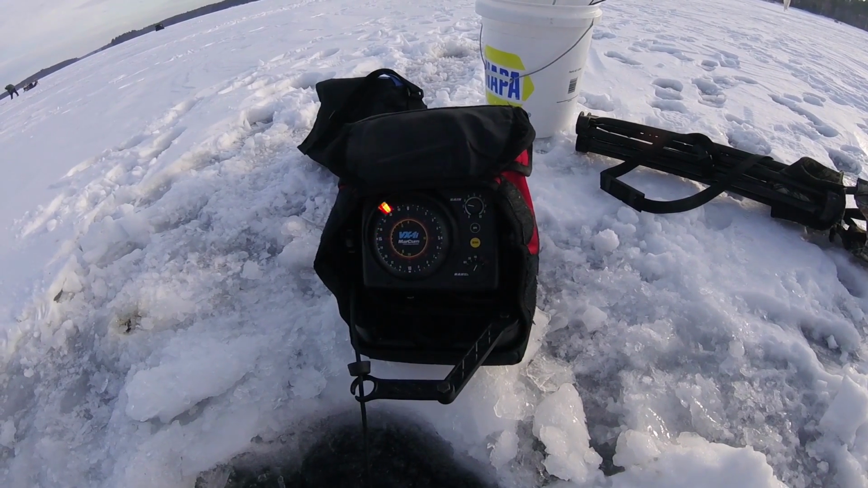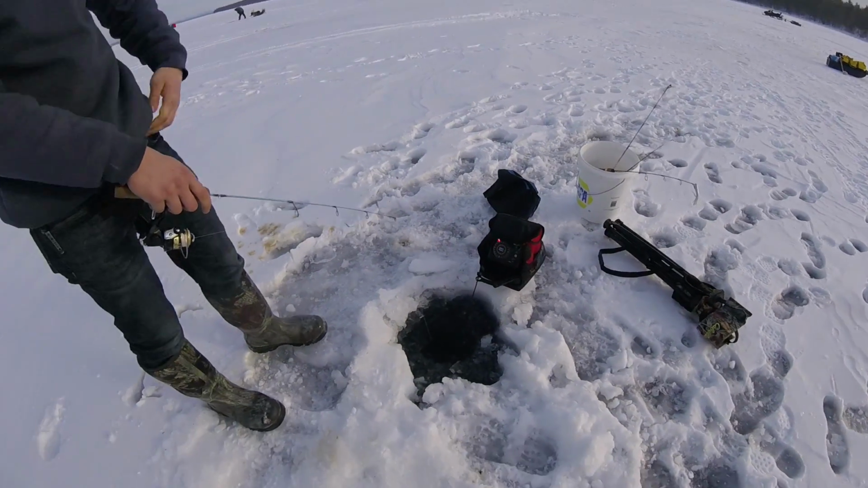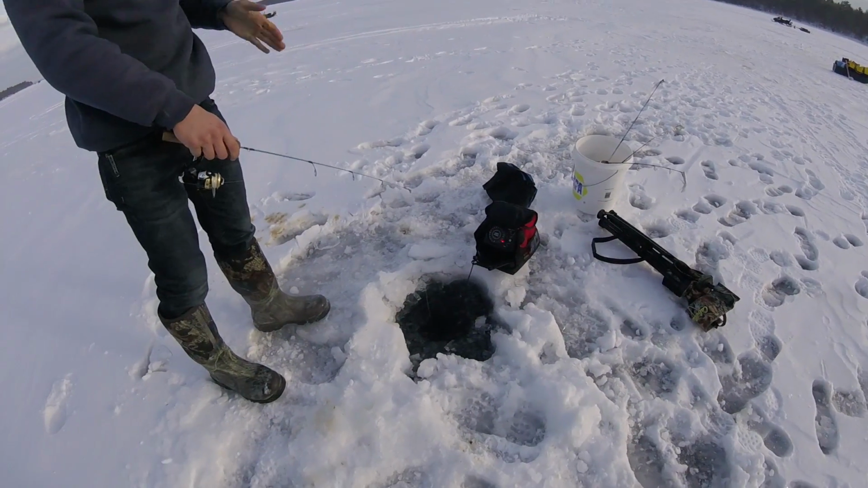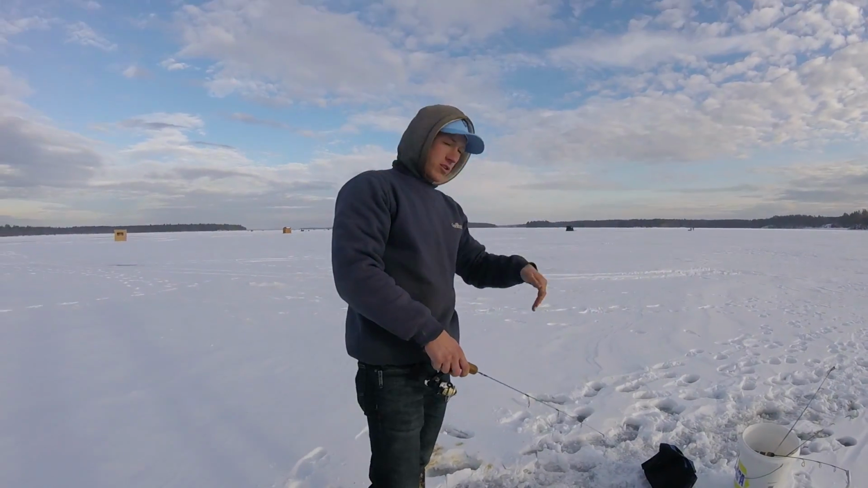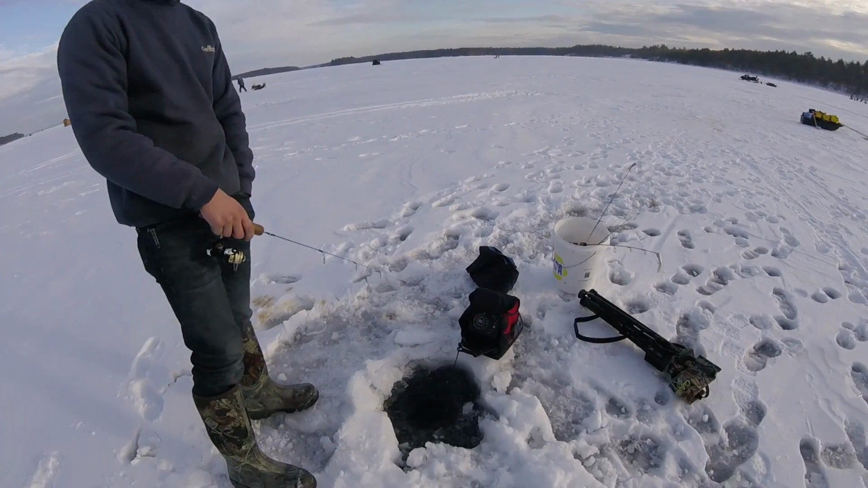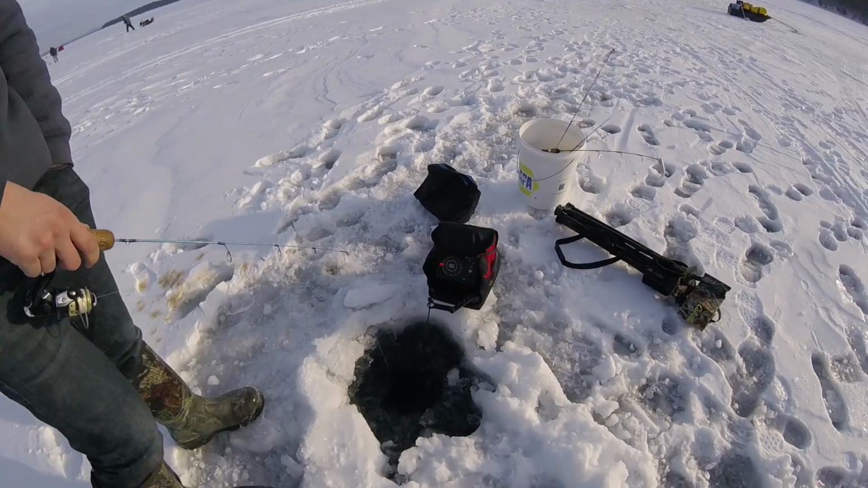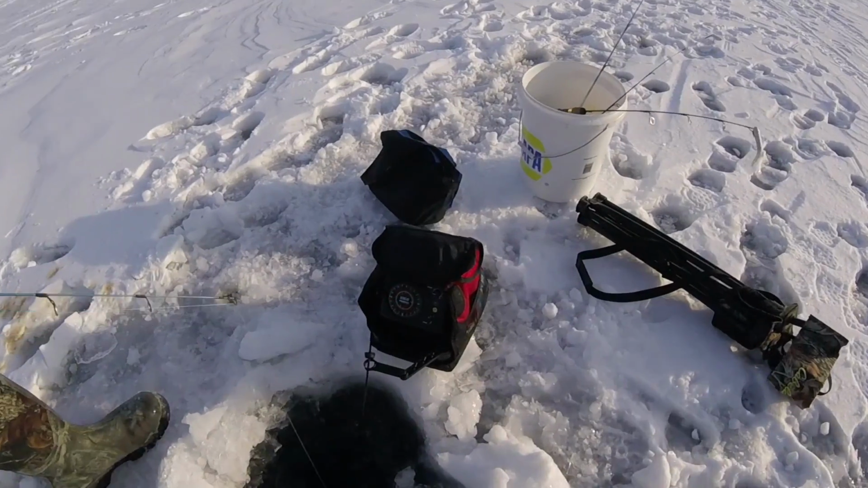That's cool. How often do you use that? Quite a bit. If I see a little flicker of orange there, I'll hit that button and drop right to it, and a lot of times it'll be a fish that otherwise you would have just ignored. Now explain the depth on this so you can tell what kind of depth you're in right now.